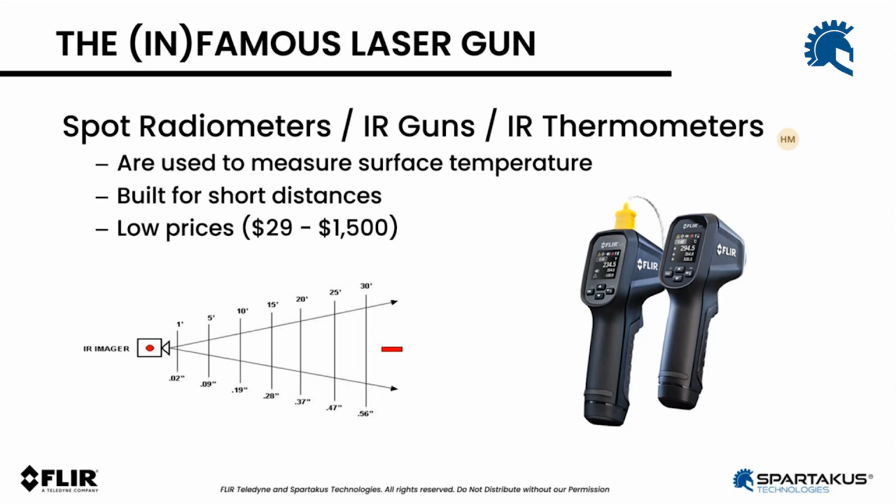These products do a decent job in certain applications. They're obviously fairly low priced, but if you start getting into higher temperatures or some specific features, you can get into over $1,000, $1,500 for a single spot thermometer.